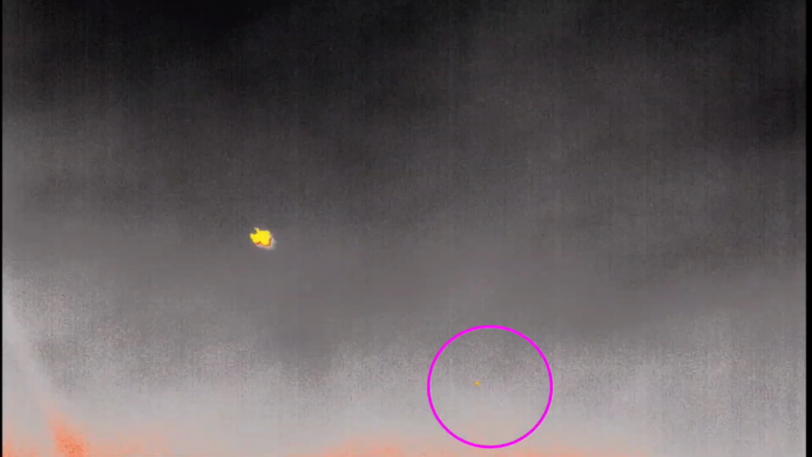Okay, so round 2, we're going to do this again without me up in the upper right corner. So you're going to see your little object come in here in the purple circle and dip below the tree line. Plane is still in flight. I decided to pan around, go through the clouds a few more times to find anything else that was just hovering or spinning or whatever. And along comes this little dude in the red circle.